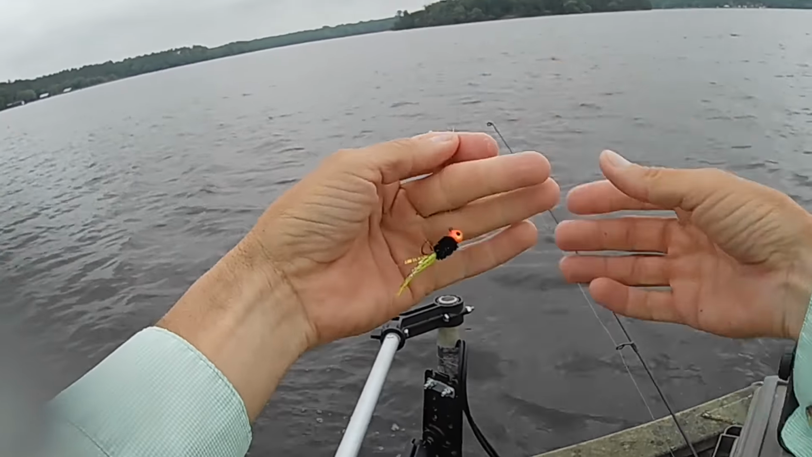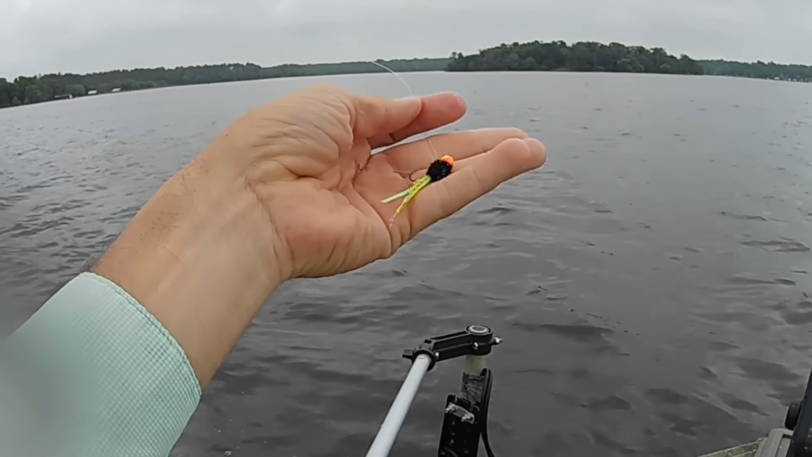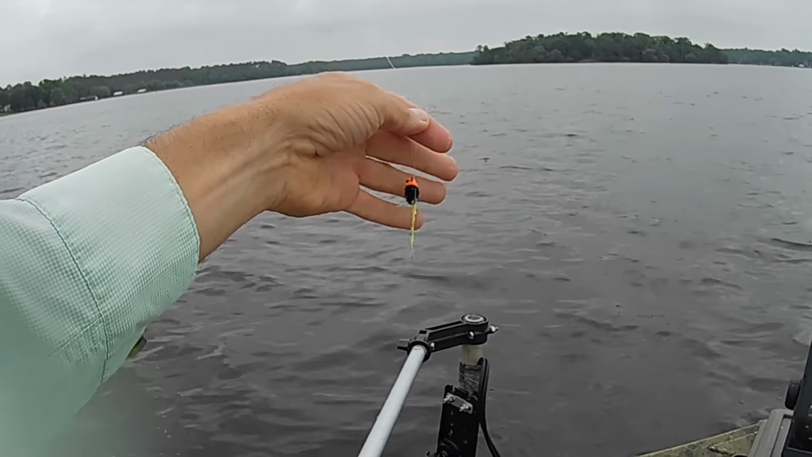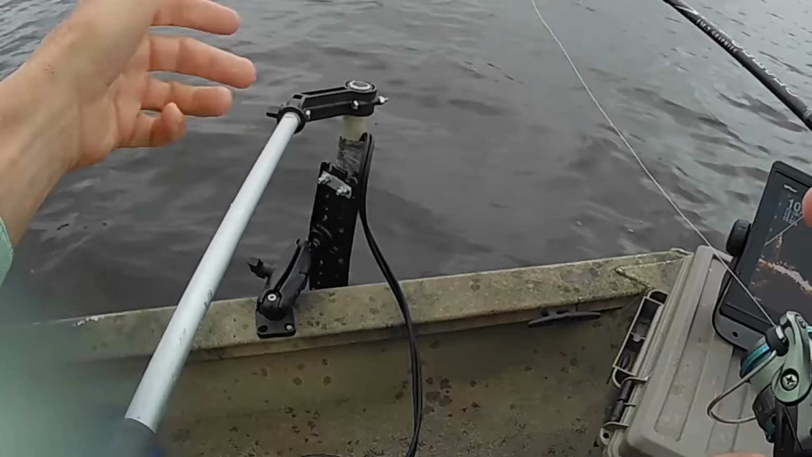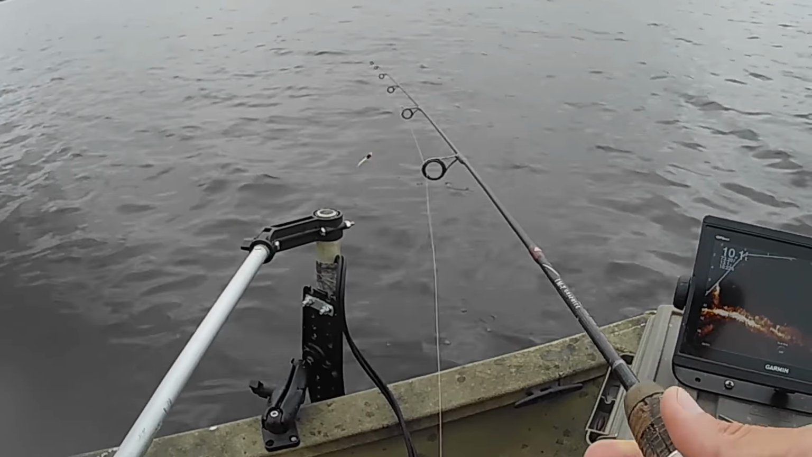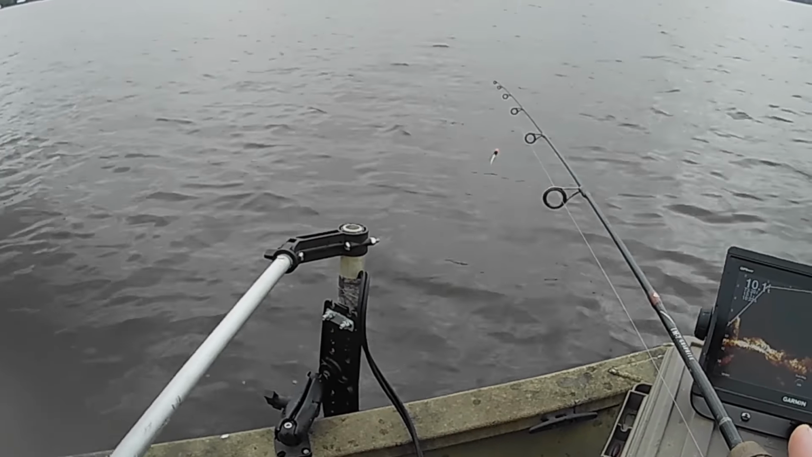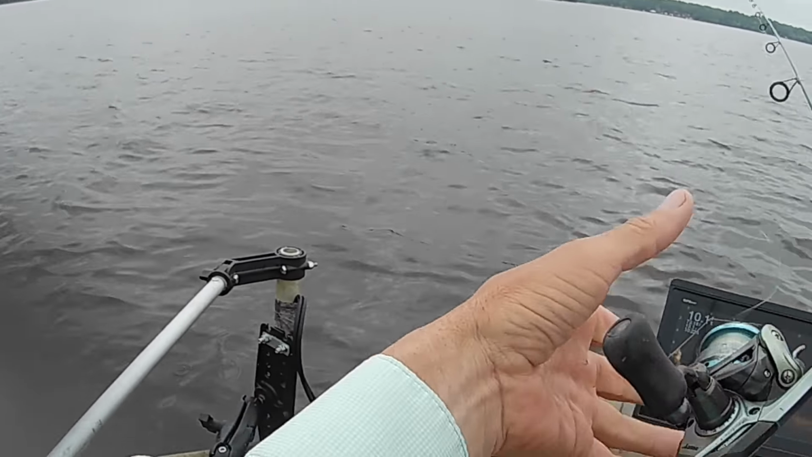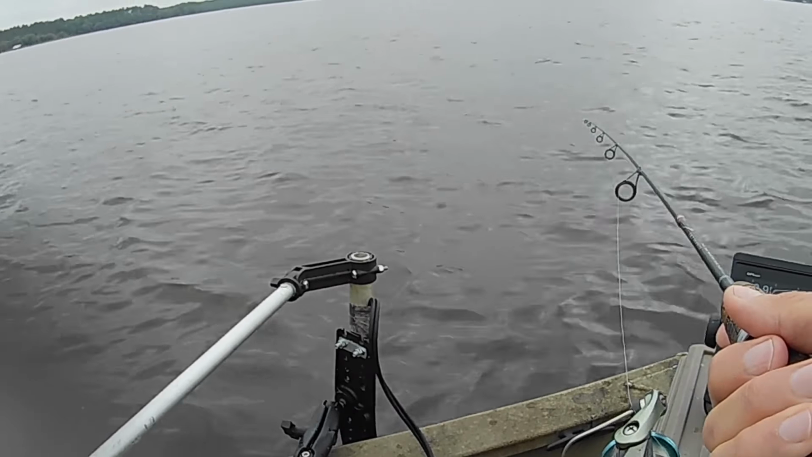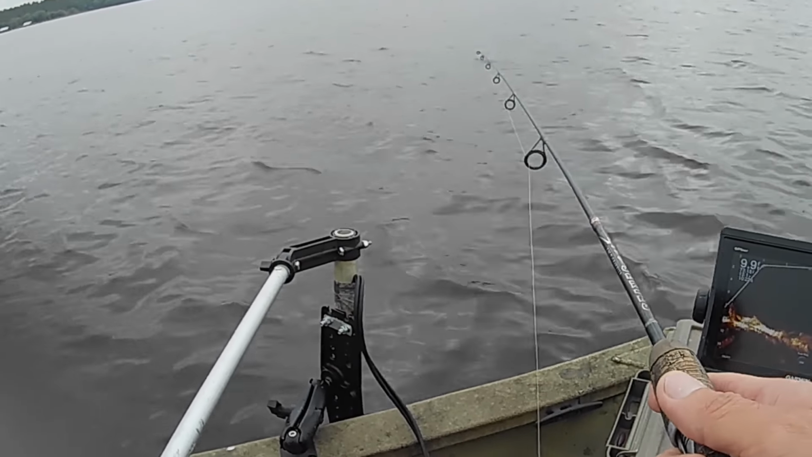I've got 6-pound line and an 1/8 ounce black and chartreuse hair jig. That's what I'm catching them on. Like I say, the skies are gray today. Black and chartreuse is always a good color anyway, but especially on days that we have low light, I believe they can find it a little better. I'm sitting in about right at 10 foot of water.